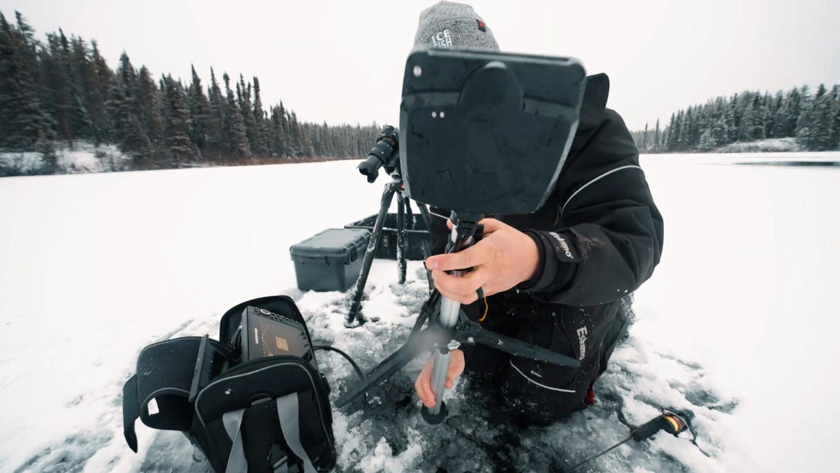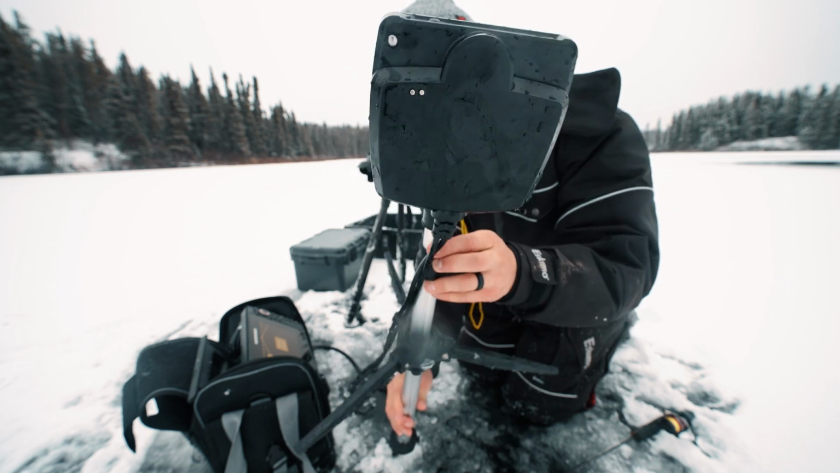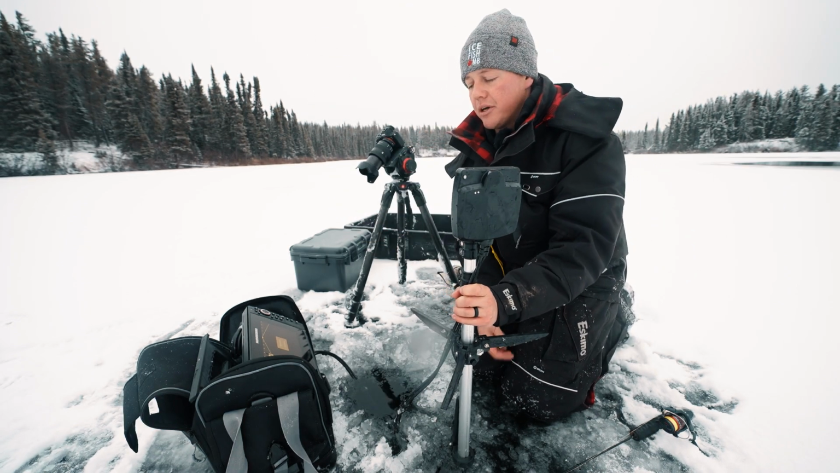Guys, first thing I noticed when I took this out of the box is this transducer is absolutely massive. I would say it's probably 30% bigger than the other ones. I'll do a side-by-side yet to show it in the next video.